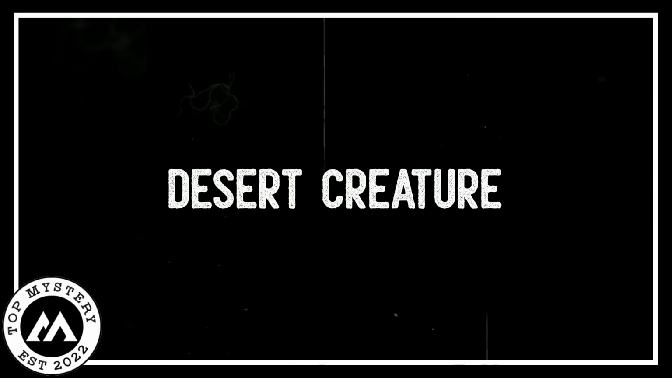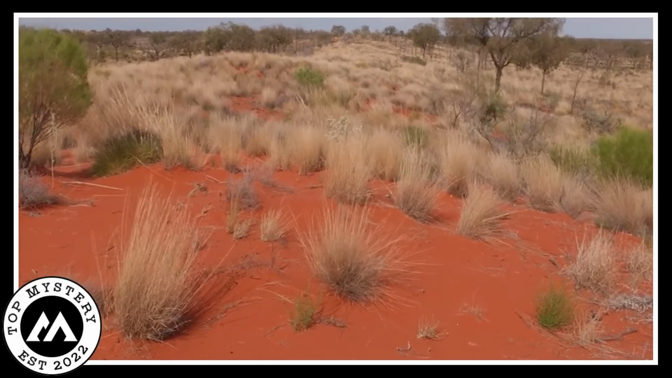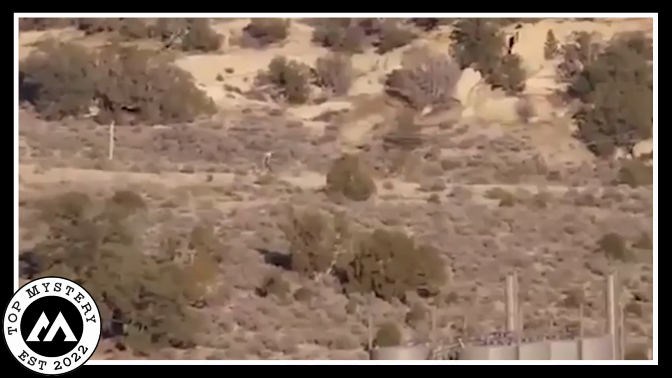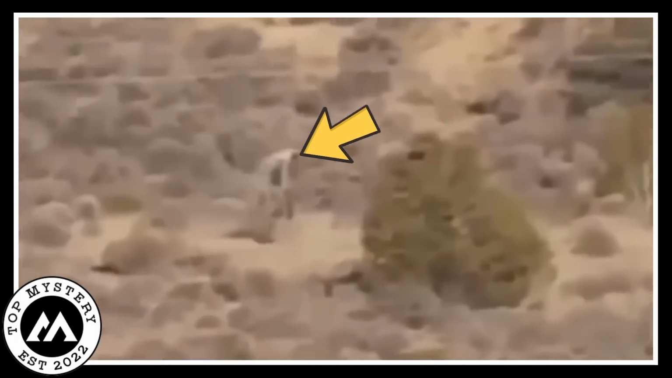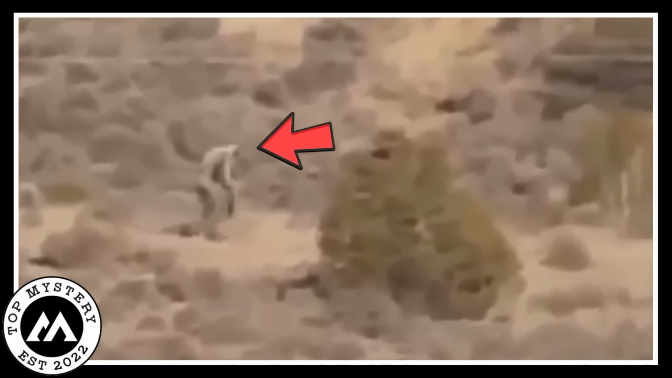Desert creature. In Portugal, there's this mind-blowing discovery, a creature from the desert that looks like a mortal. It's like something out of a wild story. People found this incredible being in the dry, sandy places. And now everyone from scientists to folks living nearby is buzzing about it. This creature is a real standout in the desert scene, and its looks are just like ours.